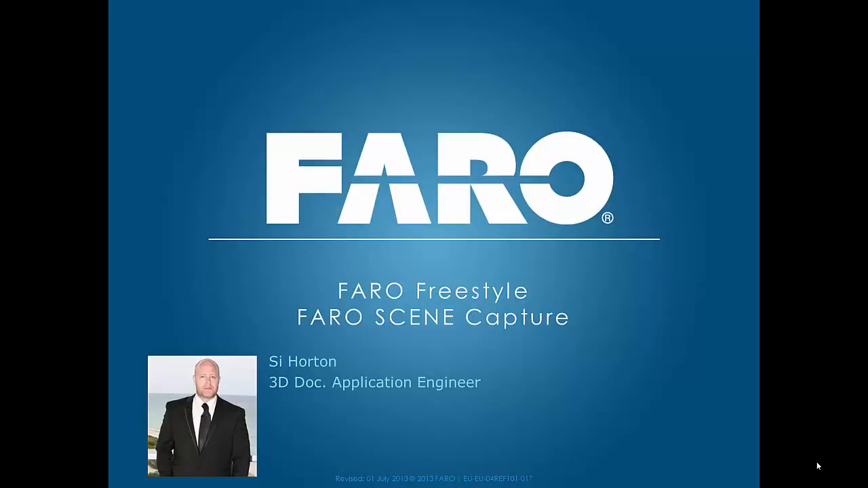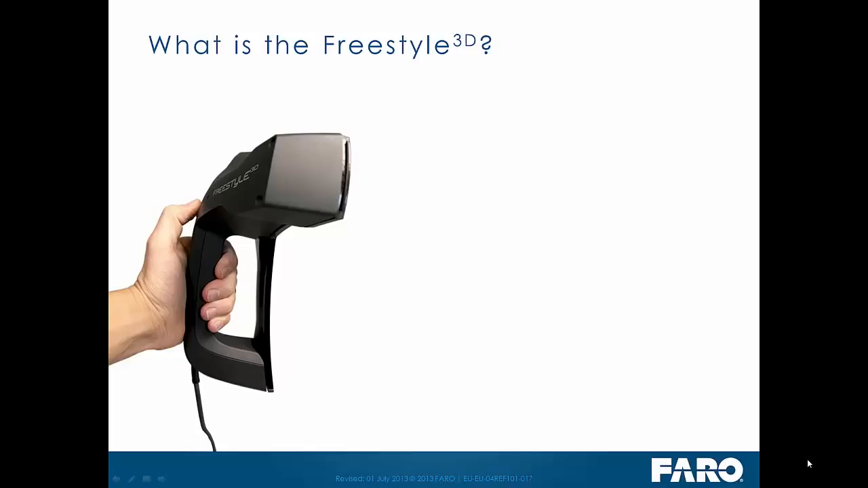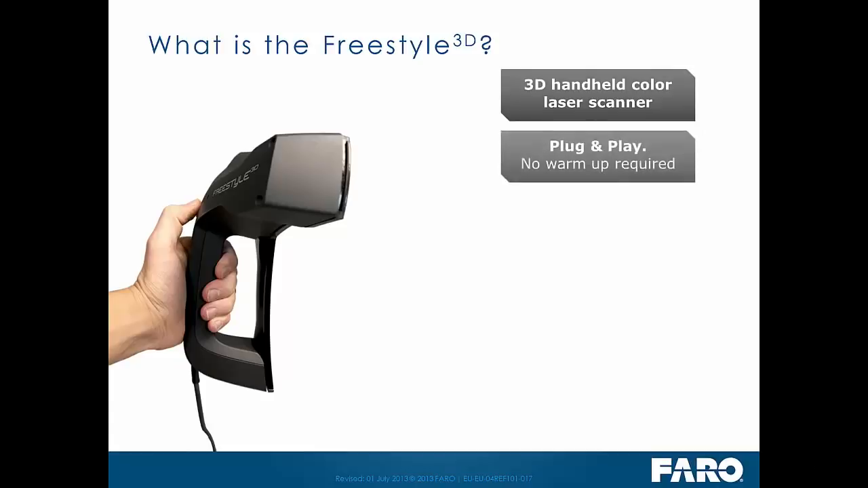What I'd like to do is introduce you to the FARO Freestyle, and in this first movie talk about FARO Scene Capture for capturing data using the device. So, what is the FARO Freestyle? It's a 3D handheld colour laser scanner.